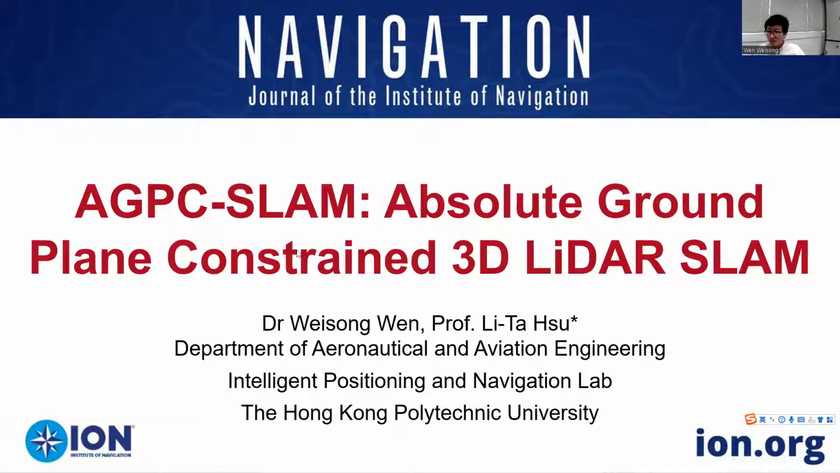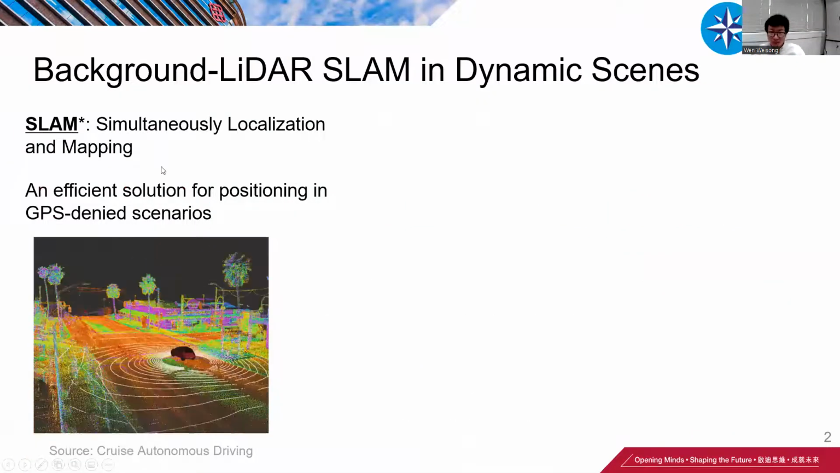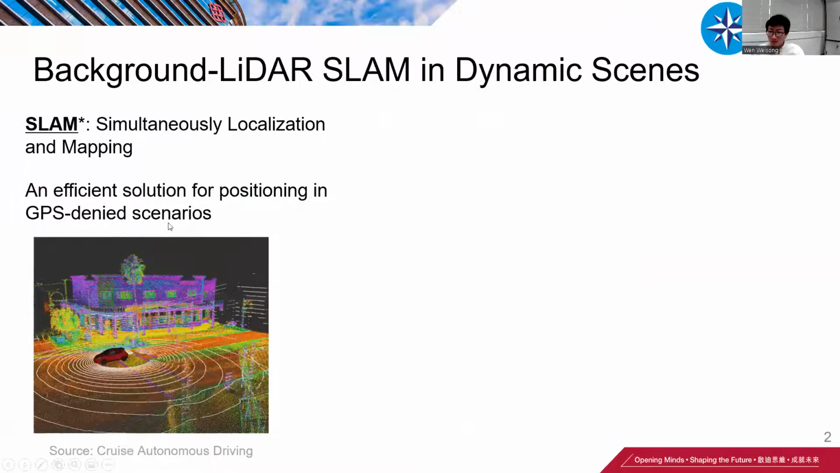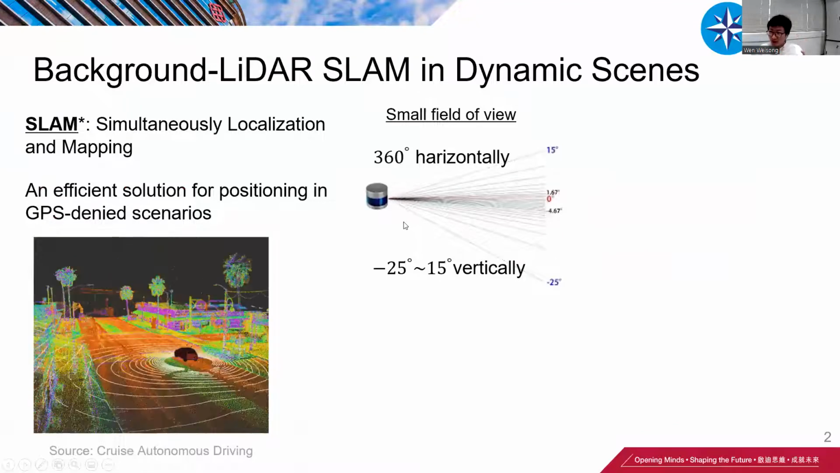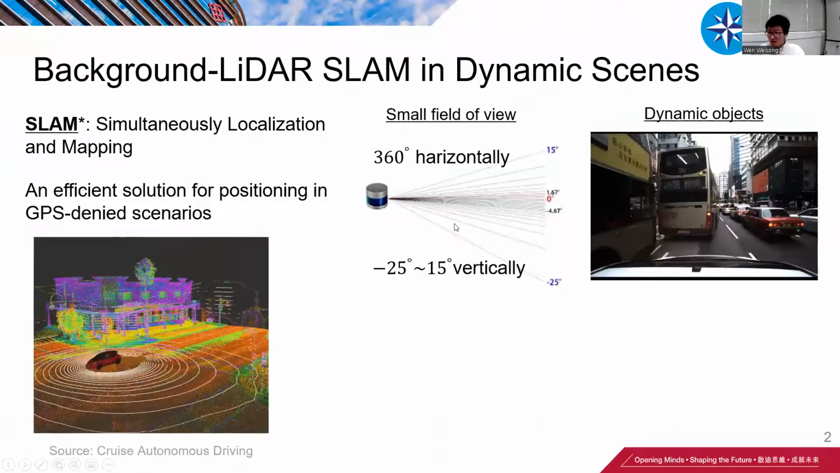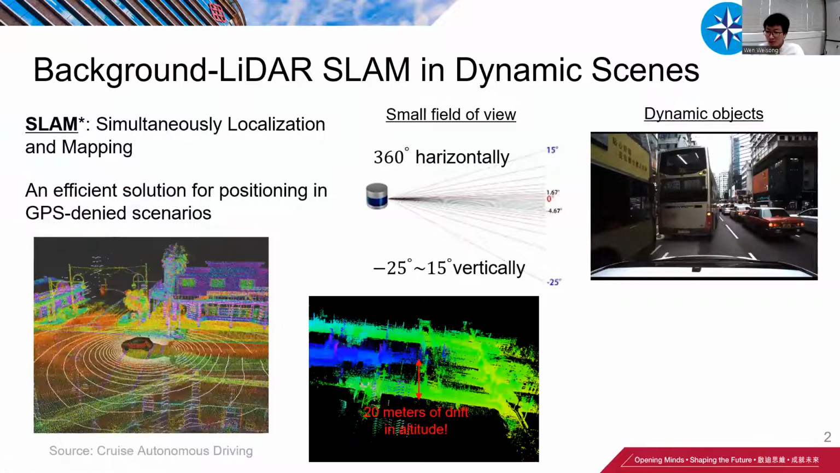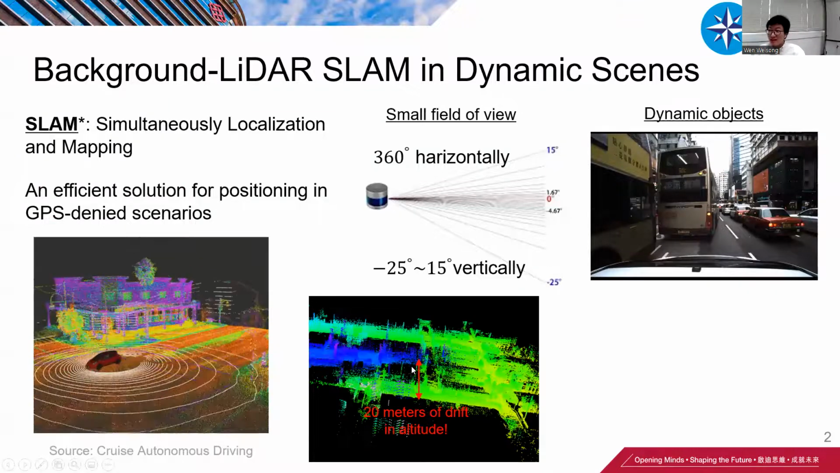In this presentation, we are going to present our work on 3D lidar-SLAM in urban chaos. SLAM, simultaneous localization and mapping, is an efficient solution for positioning in denied scenarios like the urban. However, the first problem is that the vertical field of view of lidar is very small. The second is the many dynamic objects in urban scenarios. As a result, the drift in the z direction, the altitude direction, can be significant.